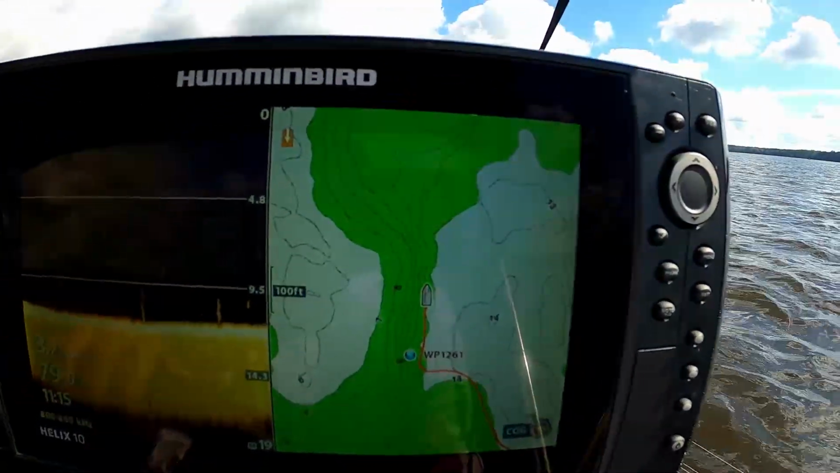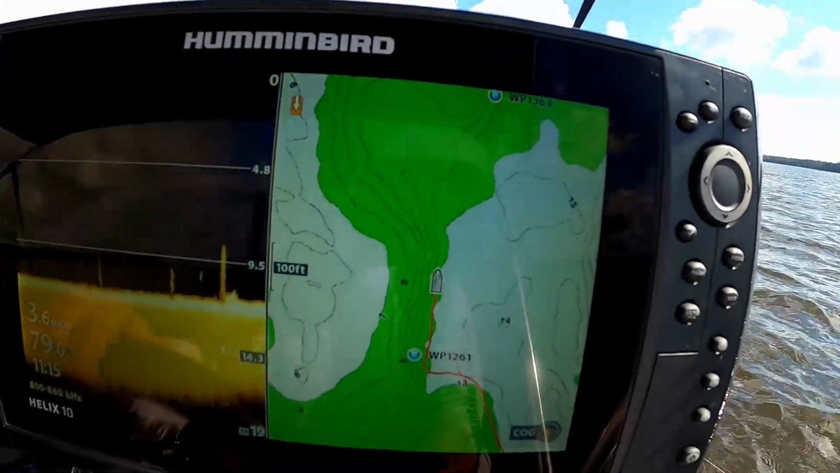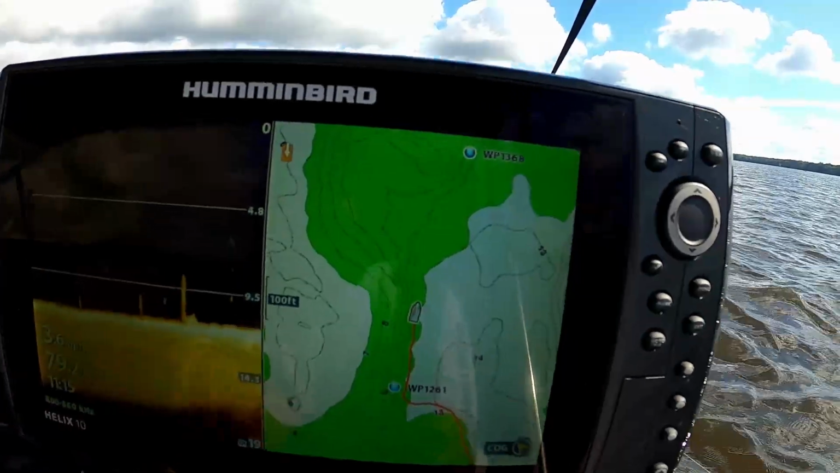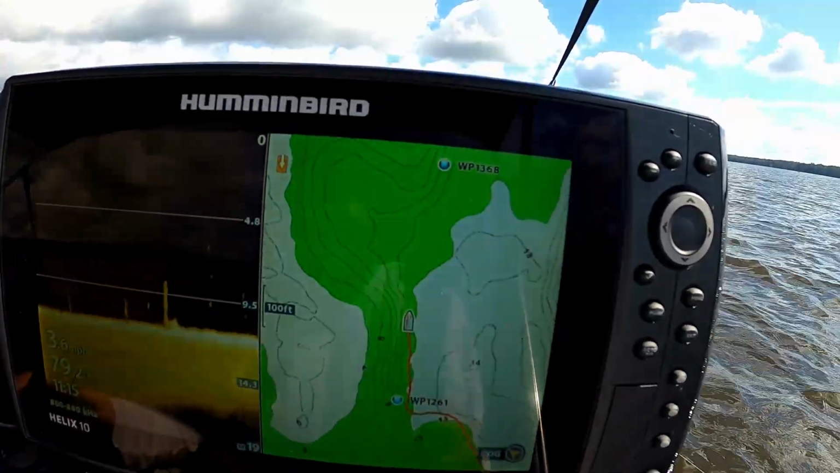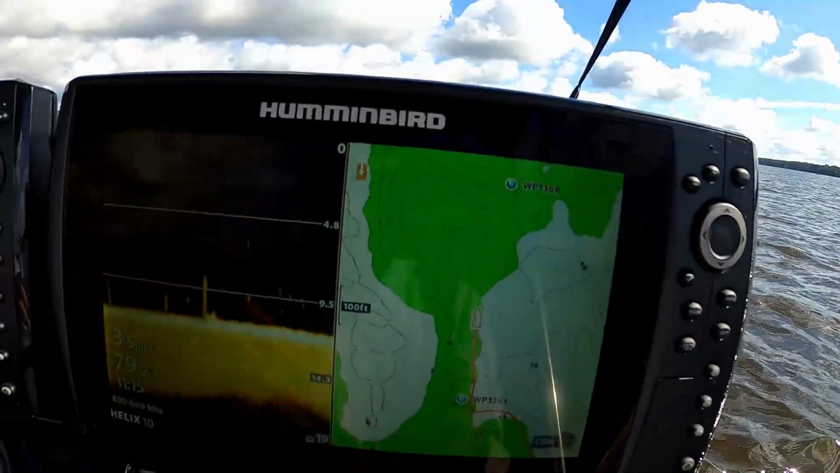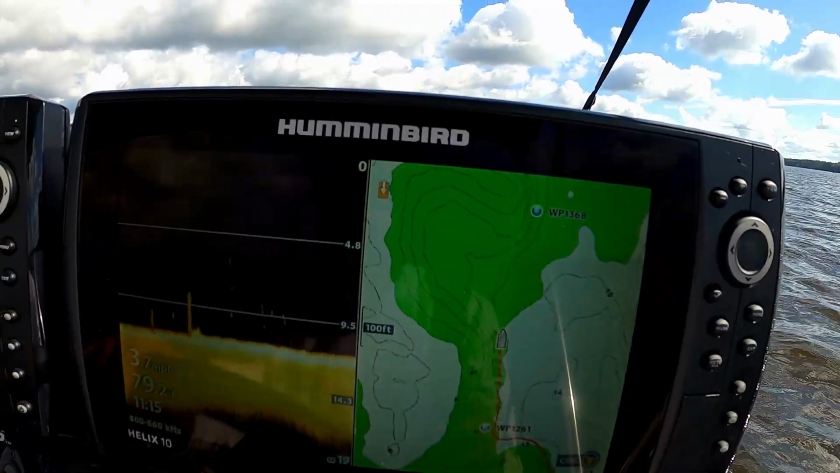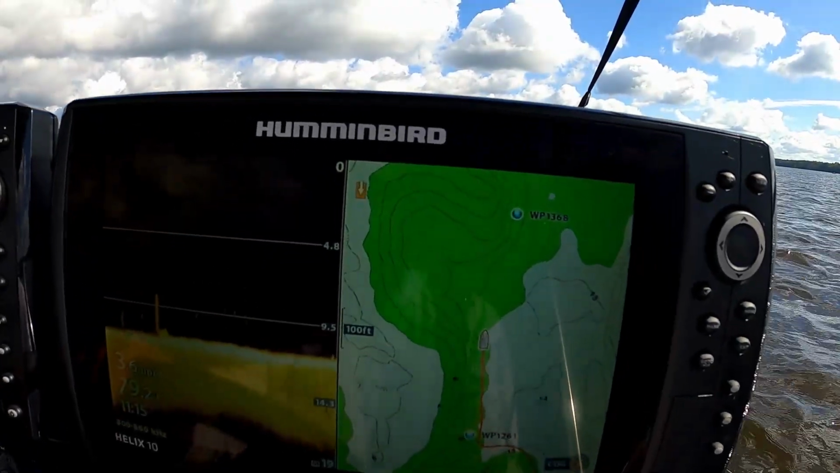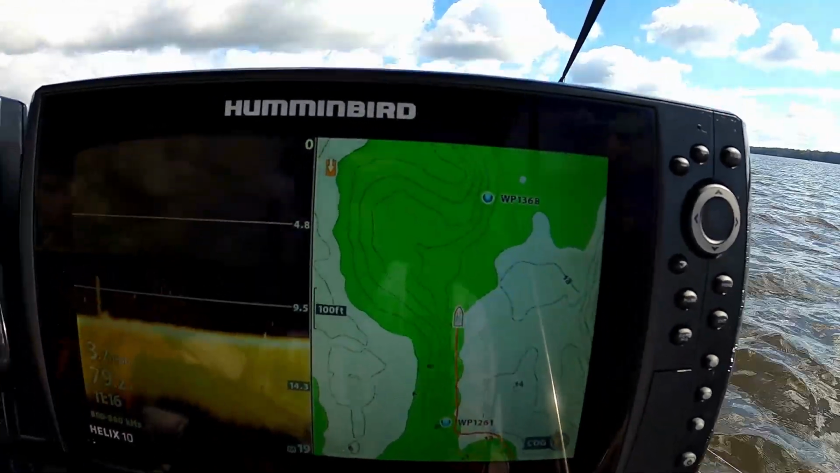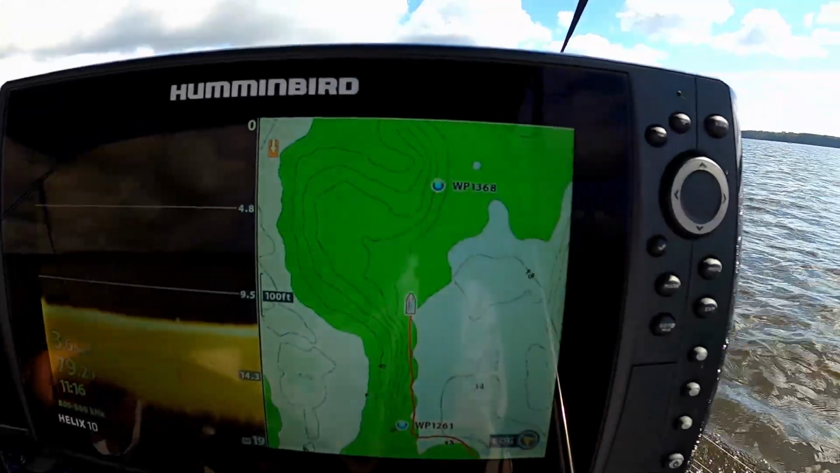Alright guys, so this is what we're doing. We're just riding along the edge of the drop-offs, close to deep water, just looking for these fish. So we're gonna cruise around up here on the north end of the lake for a little while and see what else we can find other than those first 2 big schools of them. But the bite is definitely better. I could have caught an easy limit just off of that one little spot, so that's a good sign.